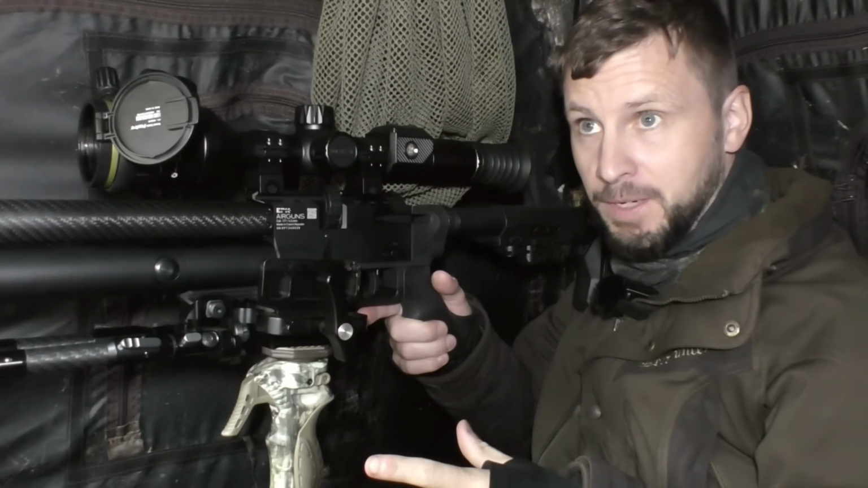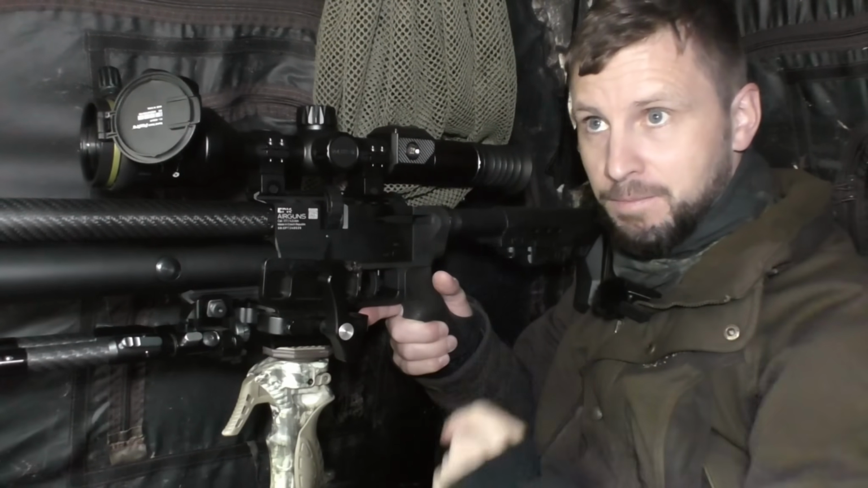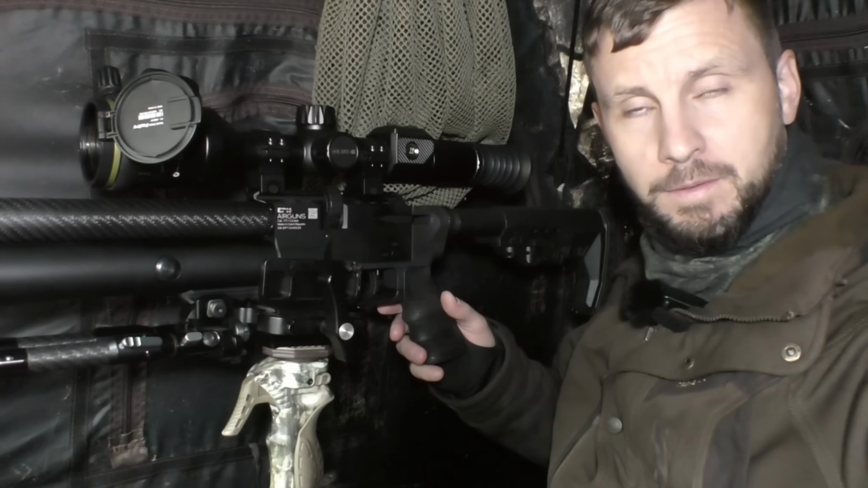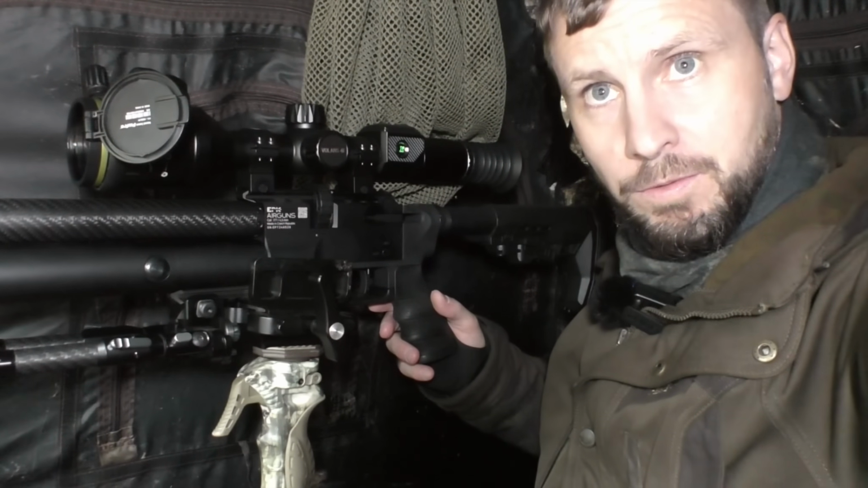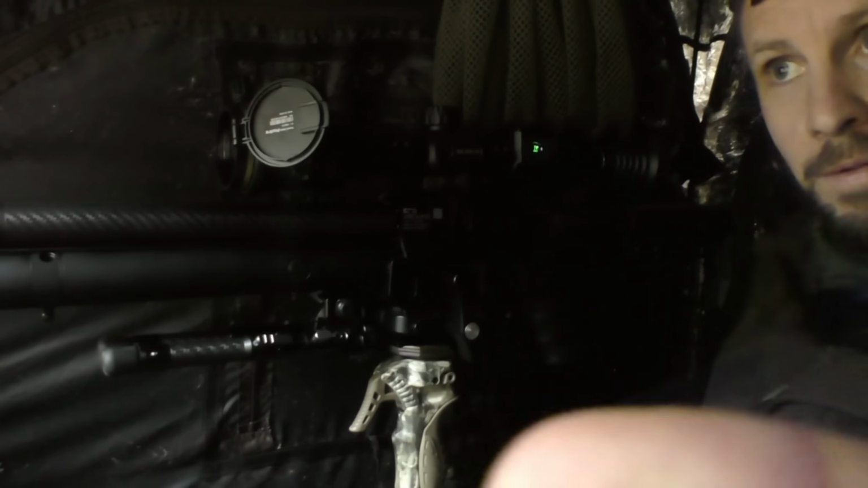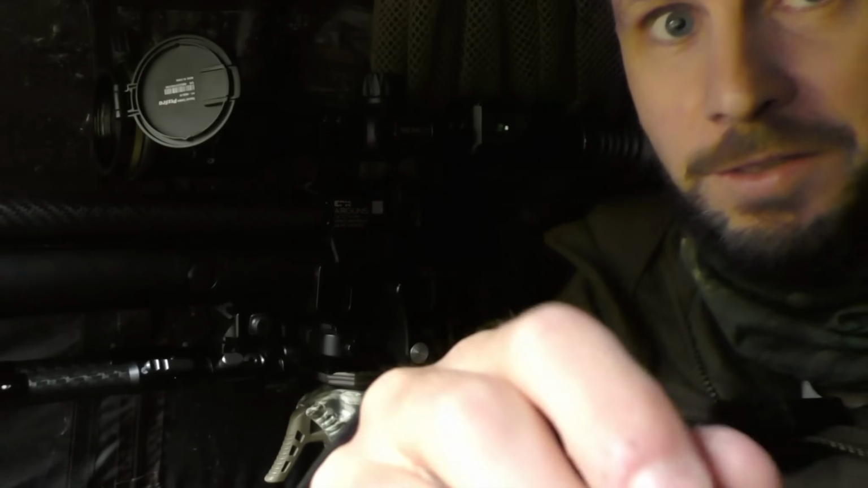That's the first one in the bag. Didn't go to plan because I thought this was on standby, but it wasn't. There's a squirrel coming in. I have a wide lens there, I've just taken that off. There's a squirrel coming in.